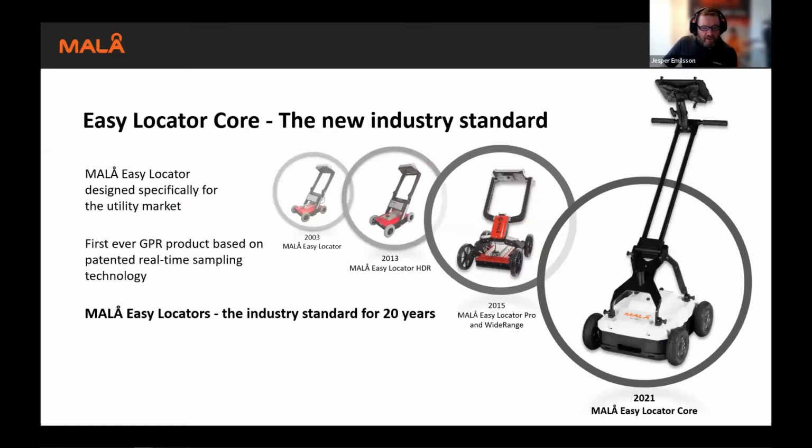Here's a bit of a timeline with the first MALÅ Easy Locator in 2003. As I said, it was specifically designed for the utility market back then, with the technology we had then. It was a lot heavier, and it was slower, and it didn't produce as nice data, and the software support wasn't as great as it is with the latest edition, which is the MALÅ Easy Locator Core. It sets a completely new industry standard for utility locating.